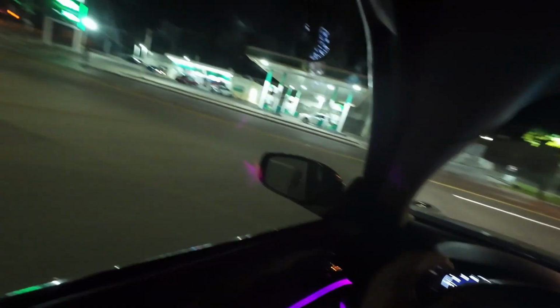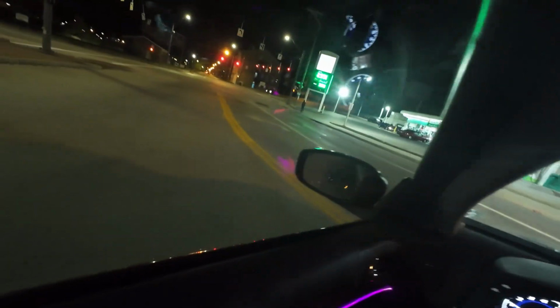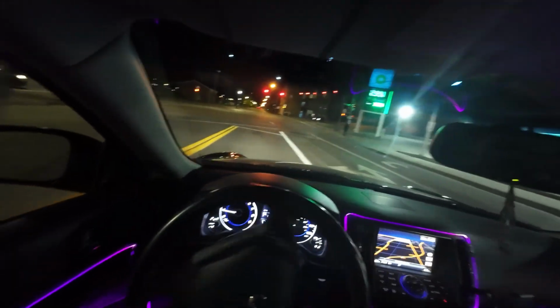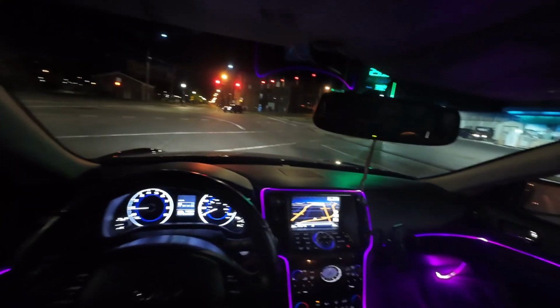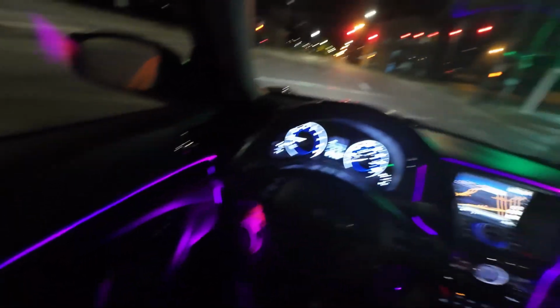I'm just gonna do a turn. I don't care. We about to go under the bridge, chat. You know what I mean? This bridge, the bridge that we just went over, we're going under that. That's where all the good sound is at.